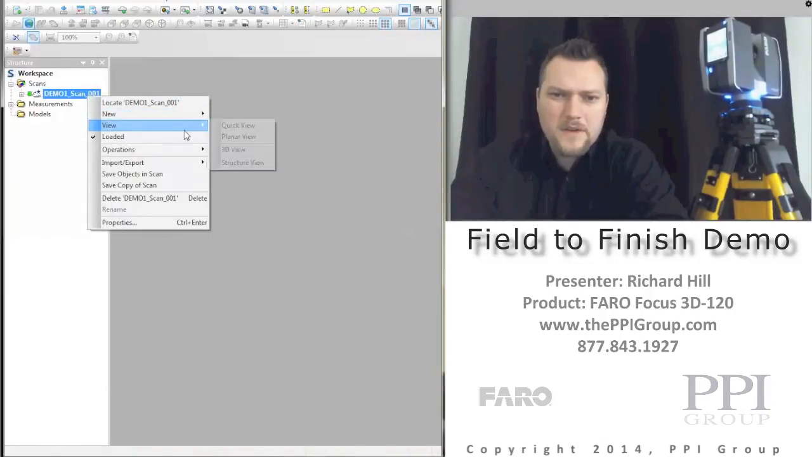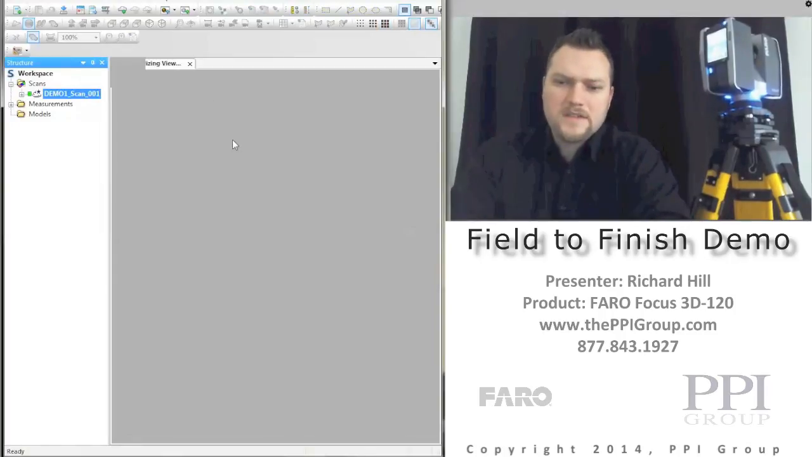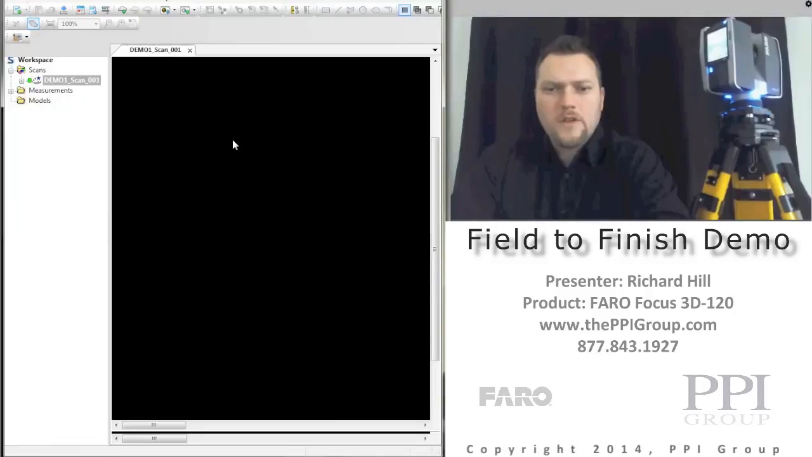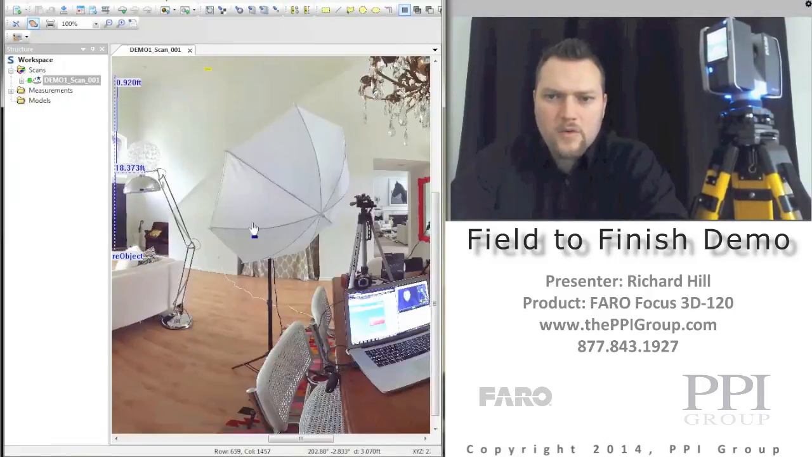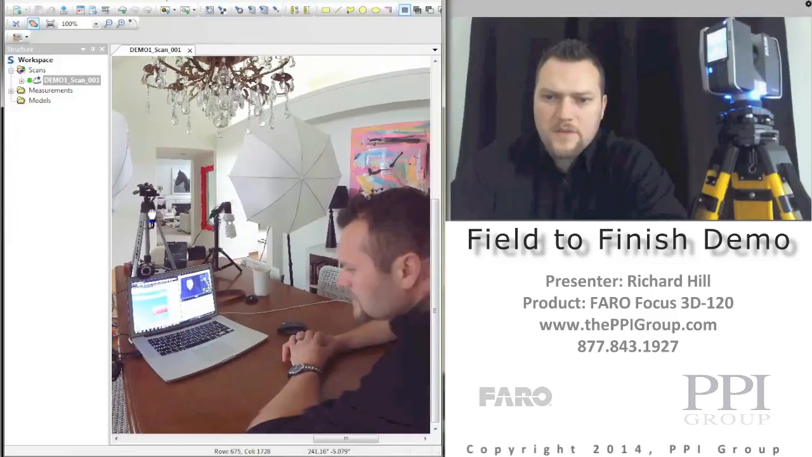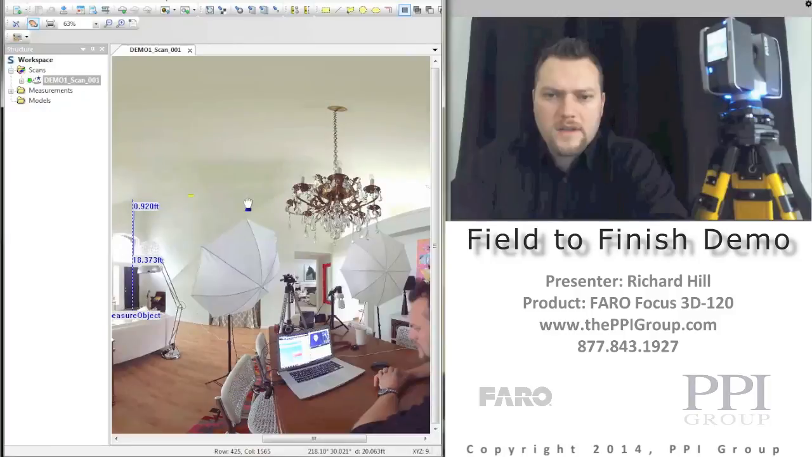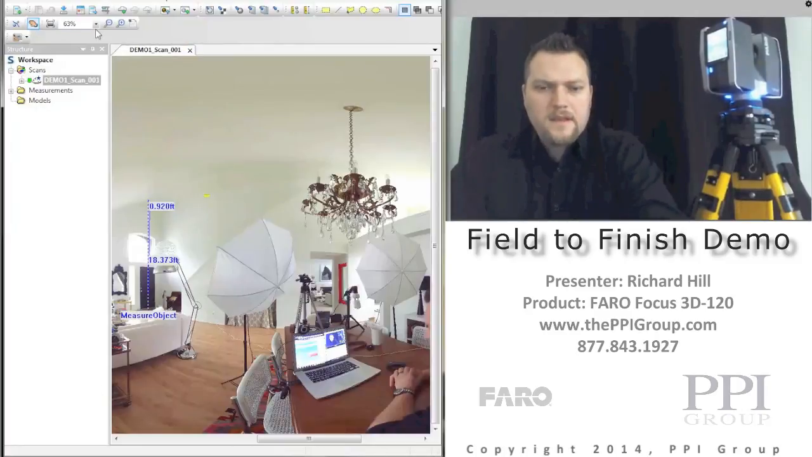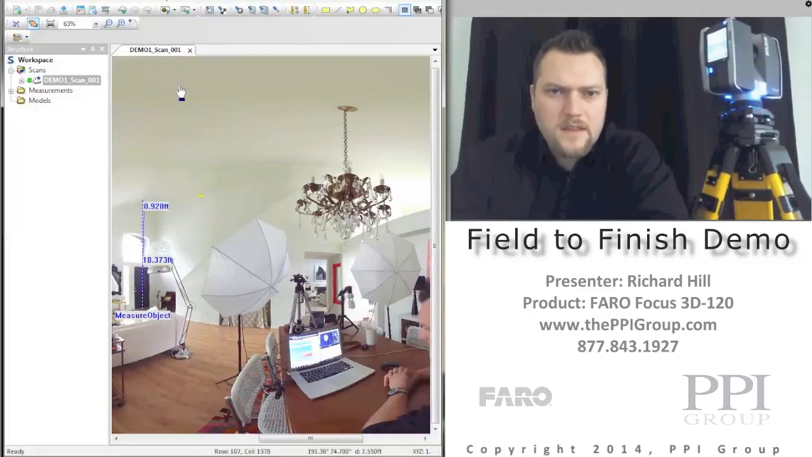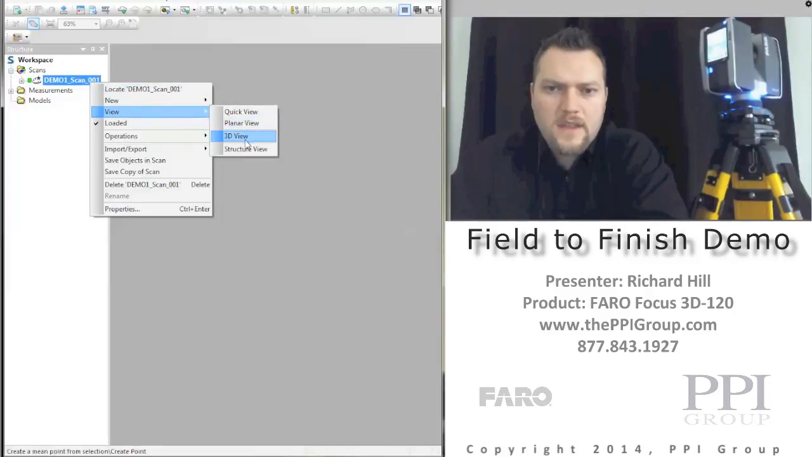If we want to bounce into the planar view instead of the quick view, the main difference between the two is that a quick view is kind of a low resolution image. Everything that's loaded is low resolution. So if you want to go into view information and view everything with a higher level of quality, then the planar view is where you would want to do it. So that is complete.